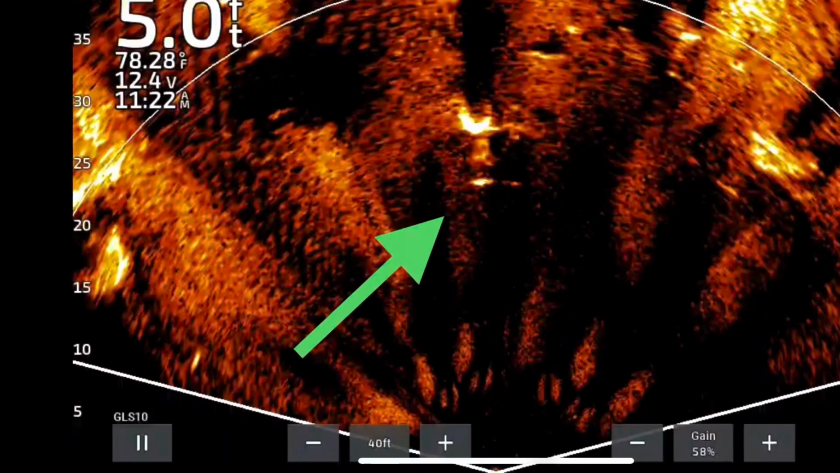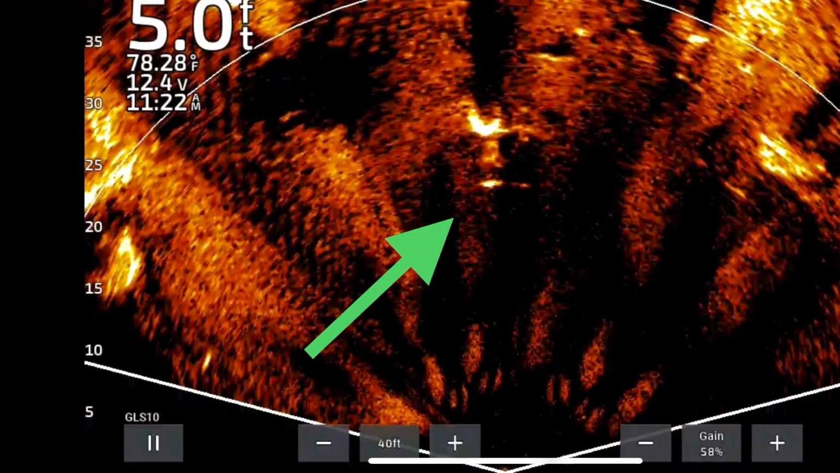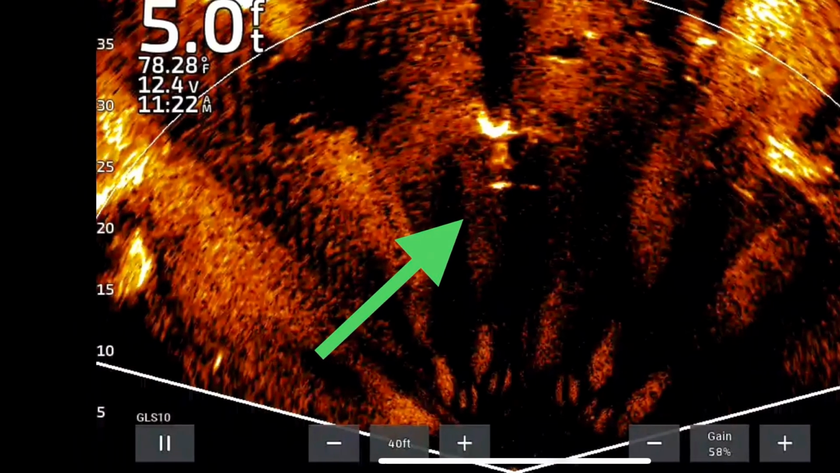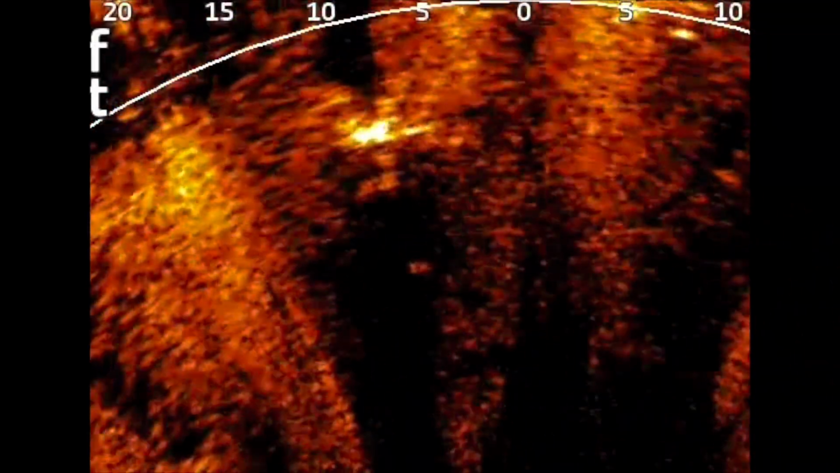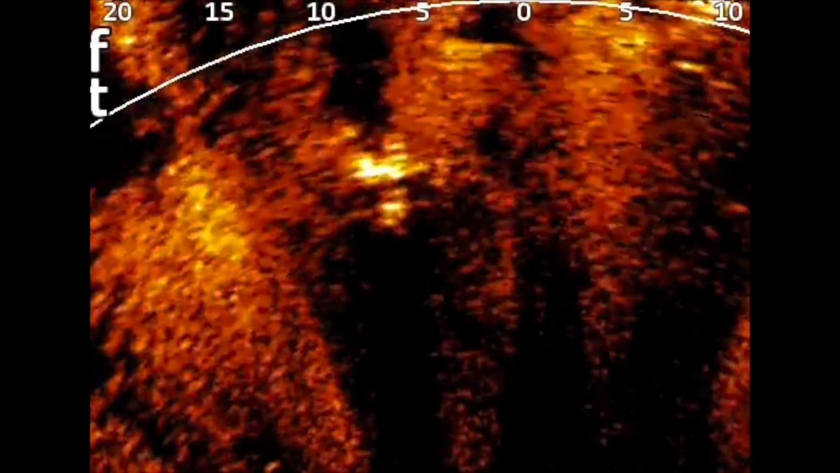It is of a tree, but I want you to notice, see that big fish in front of it? And I'm actually going to zoom way in and let you see the video of this one. Now, pay attention to that tree. Now, look at that fish. Starts out on the right side. Now, watch him swim around.